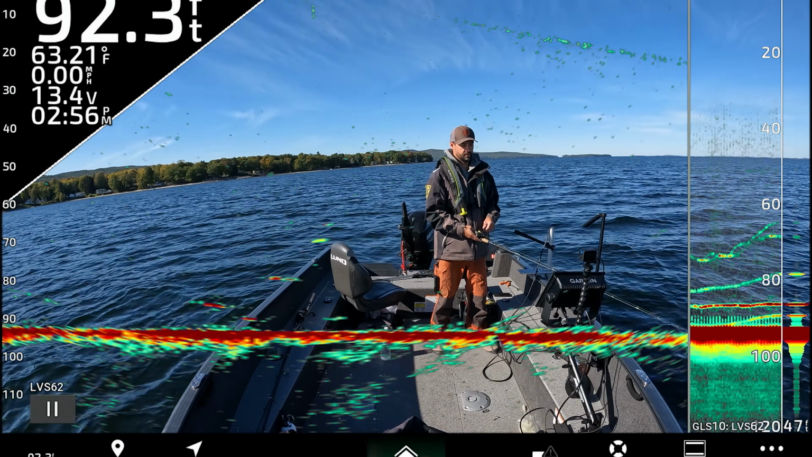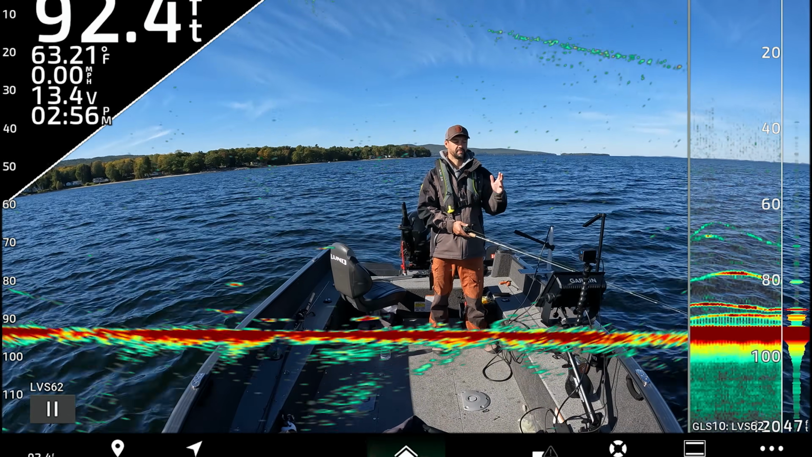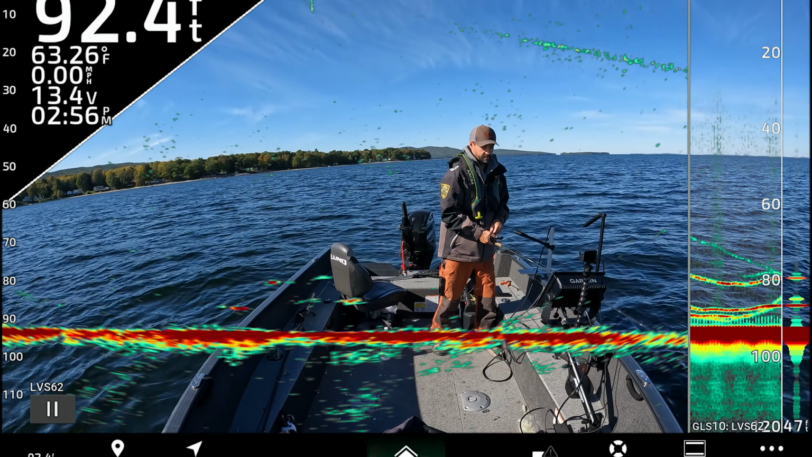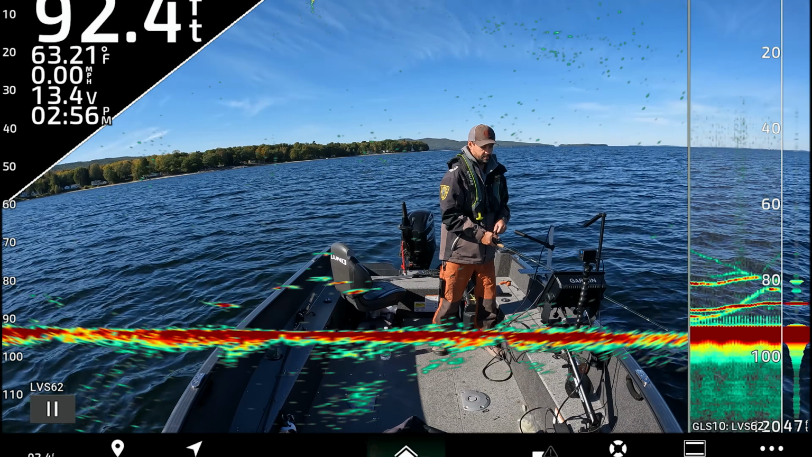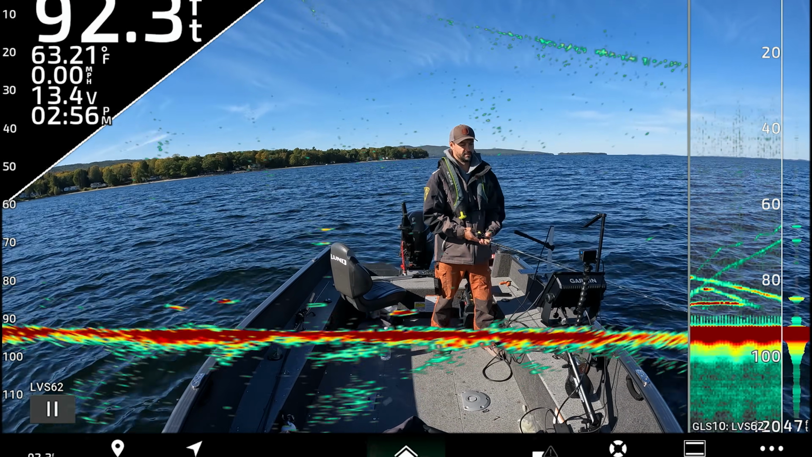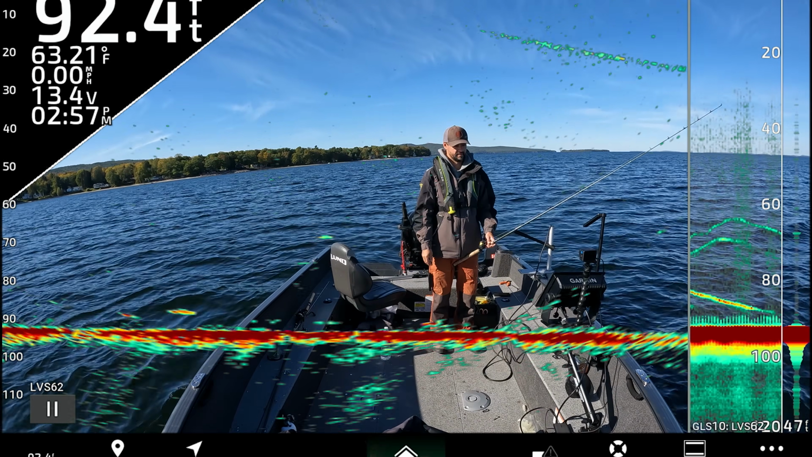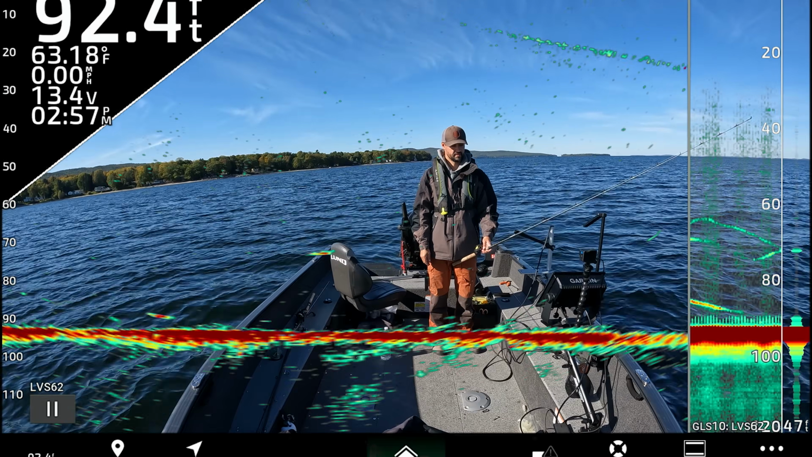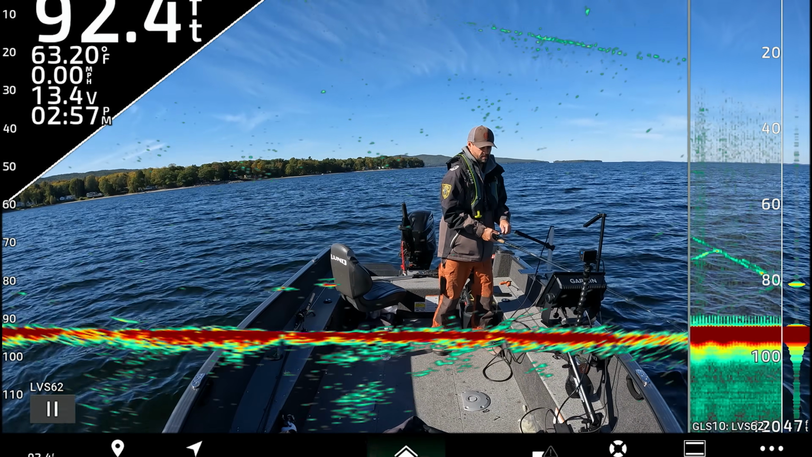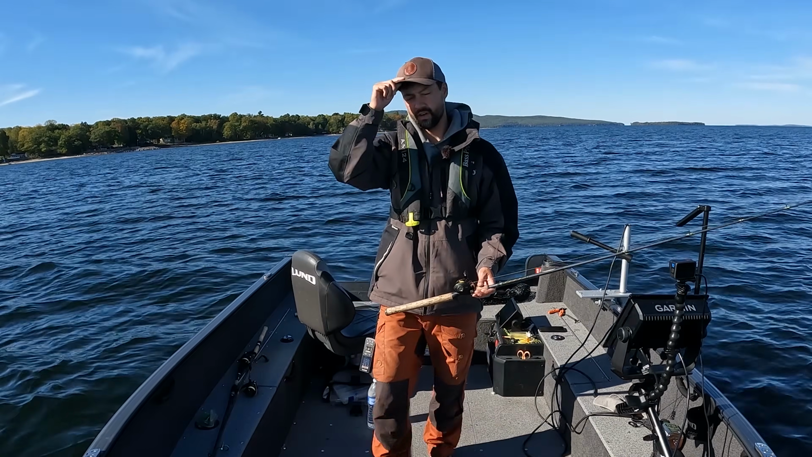All right, we got 1, 2, 3, 4, 5 on the screen right now. Usually what happens is that everything starts to go crazy down there, and I don't hook any of them, but not all the time. Just like that, and they all get confused and they kind of wander off. Just like that. Called it, folks. Called it, called it, called it.